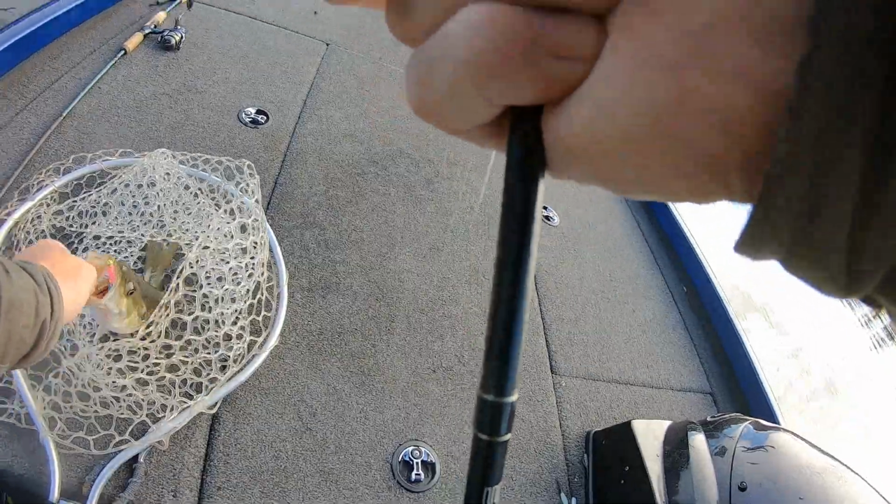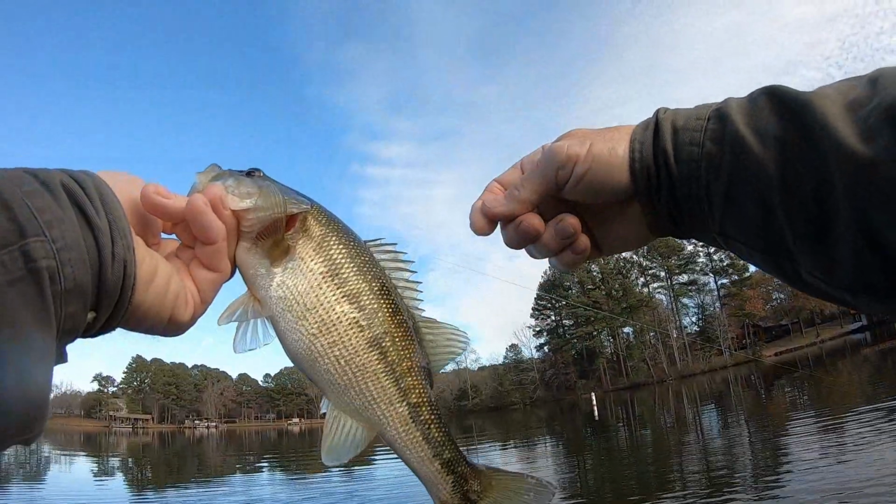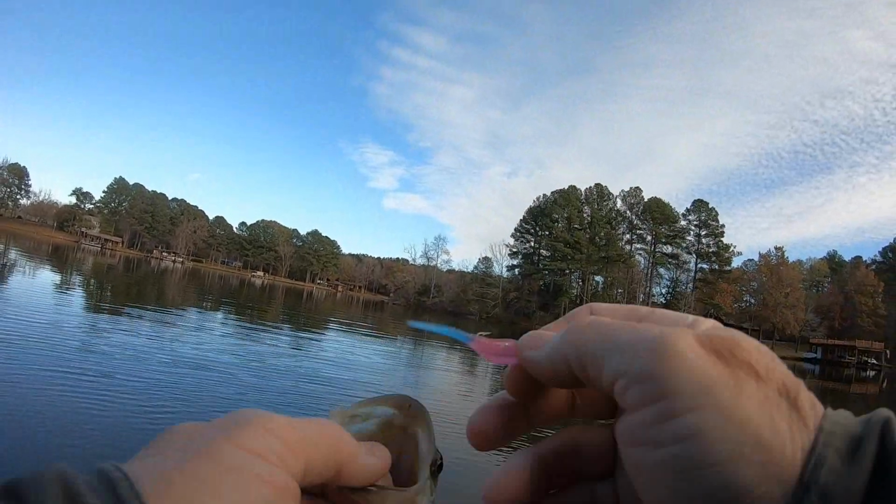This is actually a largemouth. Bam, what do you think of that? No, it's a spot. I'm sorry, I lied. It's a spot. Thought he was a largemouth at first.